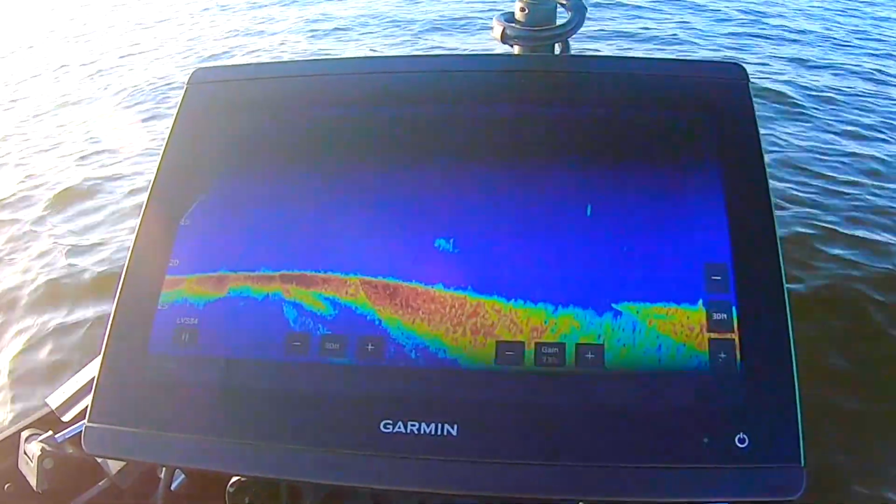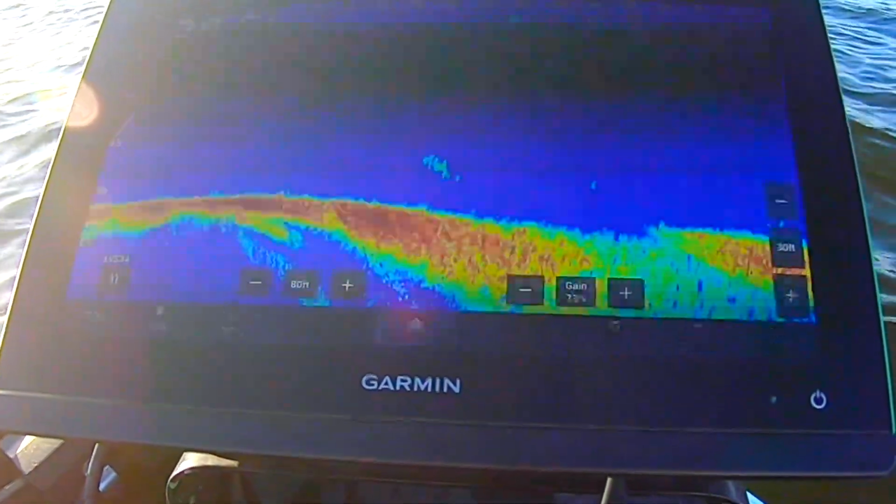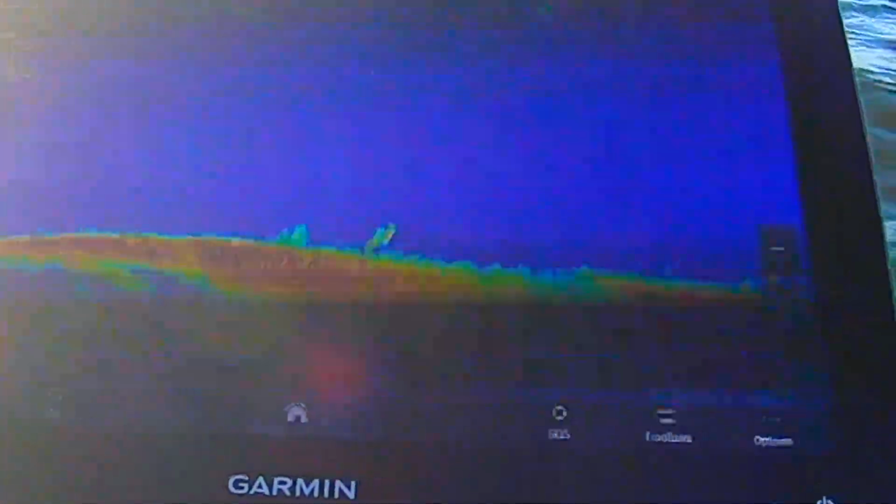There's my bait, 55 feet away, little bitty jig, a little bitty 2-inch long lure, hopping up there, right there. Now it's coming near some kind of fish.